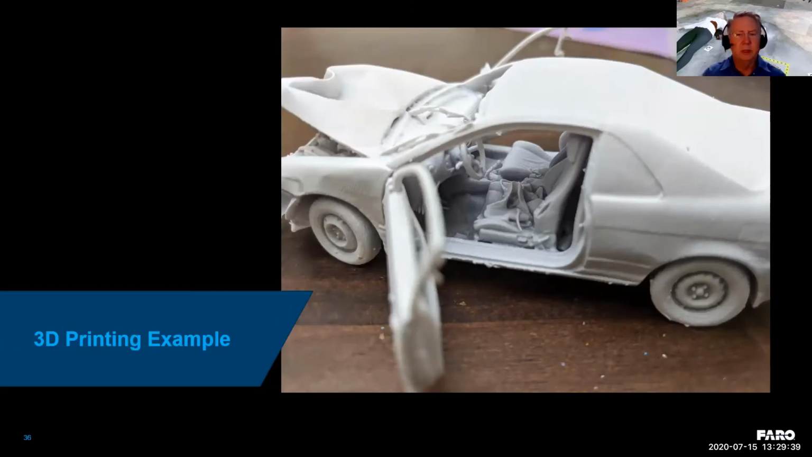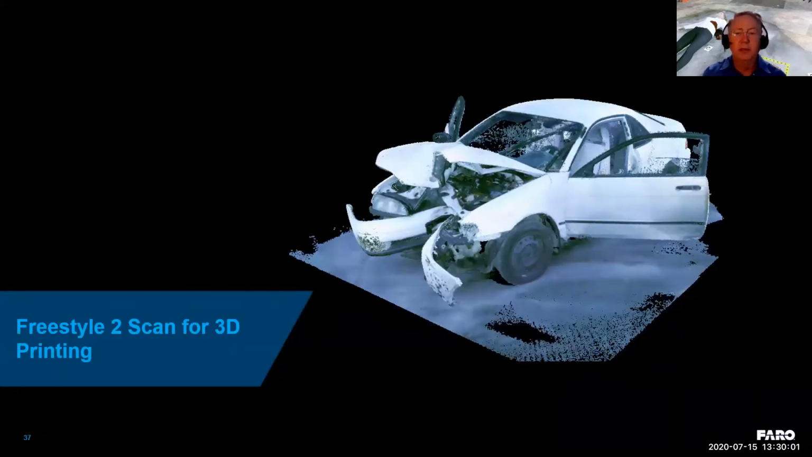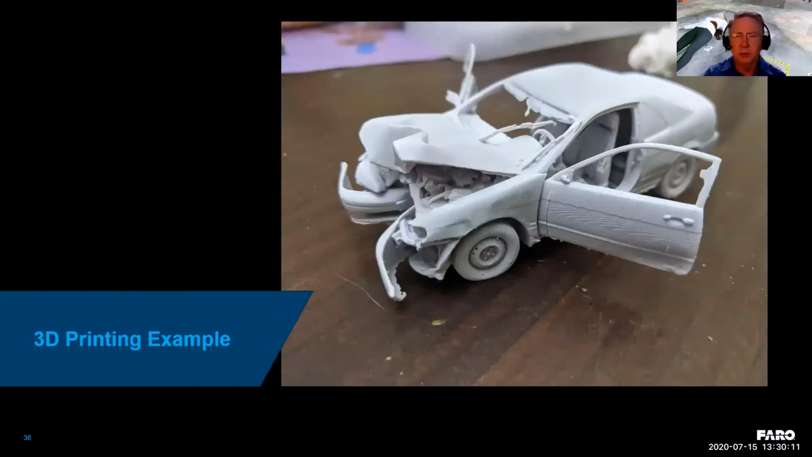Something I want you to really pay attention to, if you can see my cursor: we have the shift lever, we have the signal lever, we have the steering wheel. This is actually a purse that was sitting on the seat, and you even see all of the levers. You see the lug nuts and the holes on the rim itself, just amazing detail we're able to capture. Here's a different angle. Obviously, this vehicle impacted some tall cylindrical objects similar to a telephone pole.